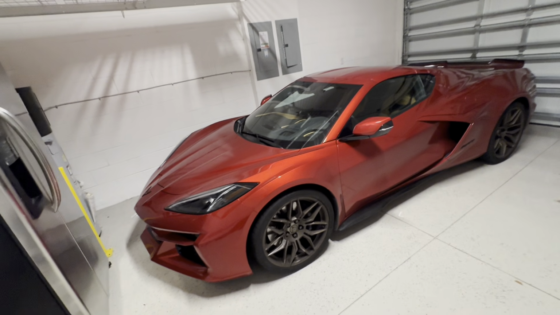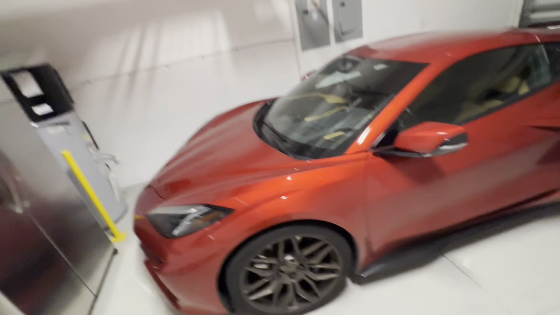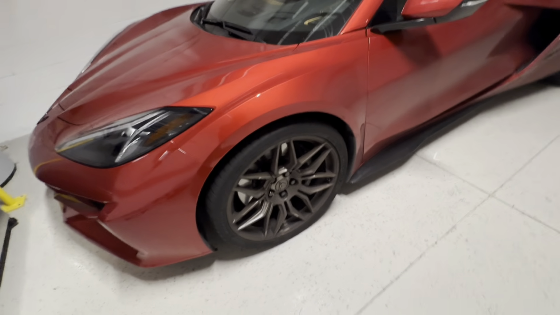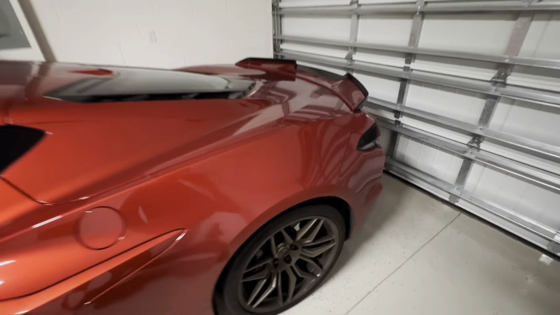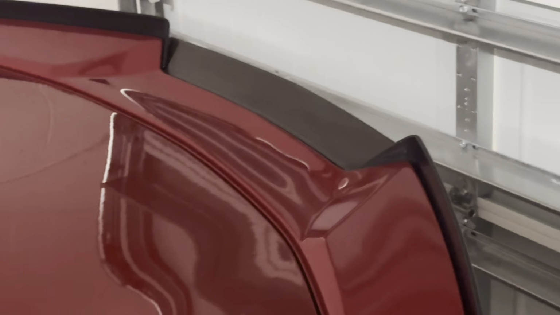All right, as you can see, we got the Z06. This is the spec I got. It's like the wine red. The wheels are kind of golden, but as you can see, they're a little dirty right now. Spoilers like that. We got a little crack right there, I ain't gonna lie. But let's go to the inside of it real quick.